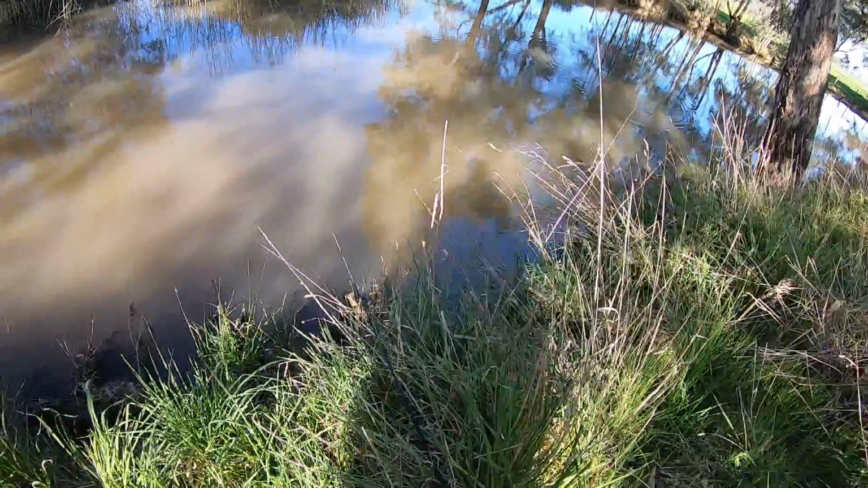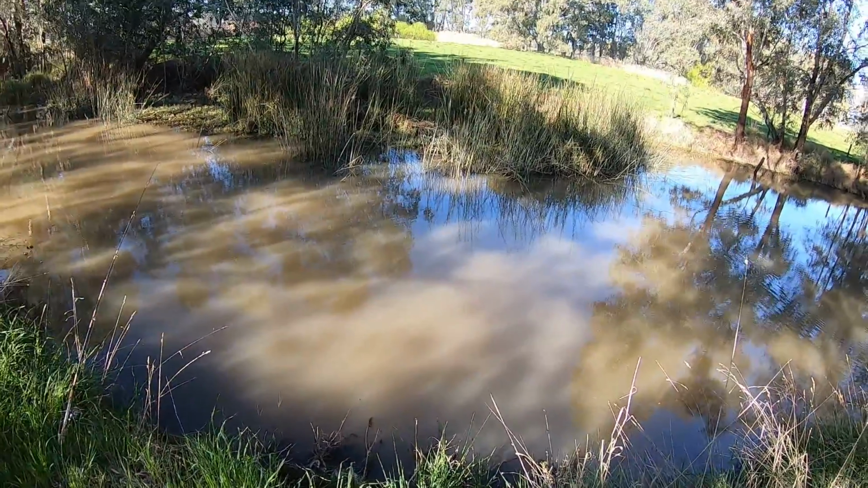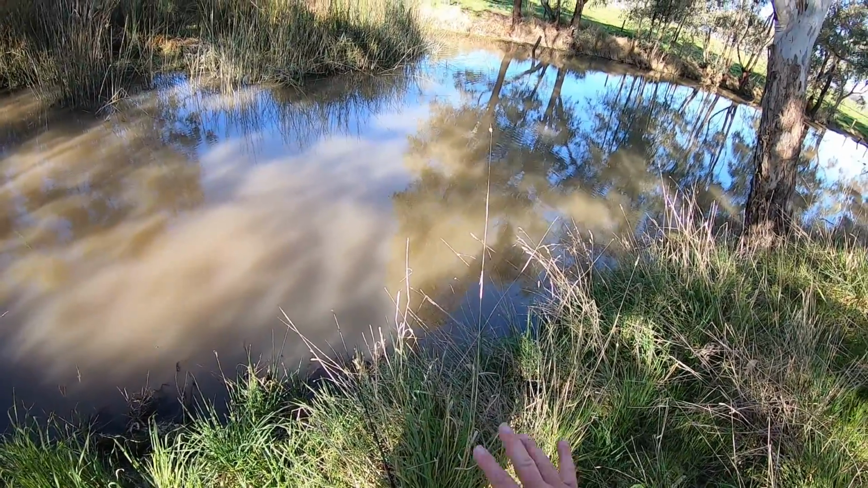Seems to be a little bit deeper where I put that rod there. Actually, I've got my Deeper fish finder in the car. I should get it out and just see if I can find where the deeper spots are, where the fish are more likely to be holding. I might do that actually.